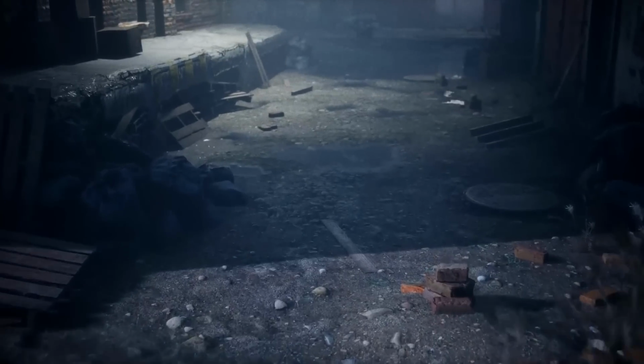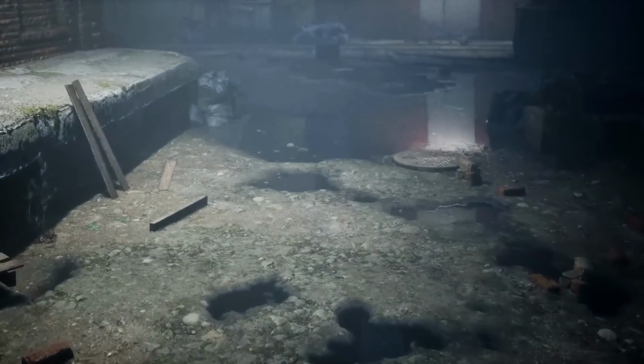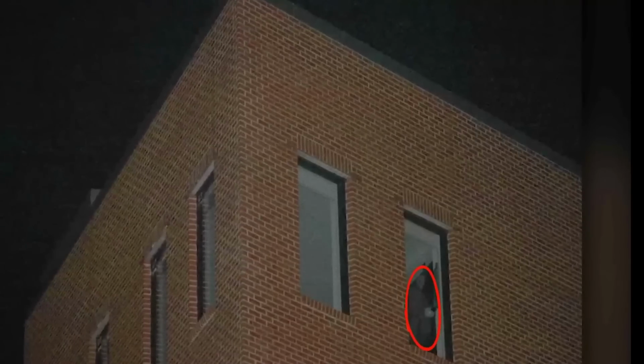The building, an old warehouse that hasn't been in use for decades, adds to kind of the creepiness of this sighting. The user's mother, who lives in that area, said that the building was known to be out of operation for a long time. So again, that rules out anyone legally being inside. So what do we have here?